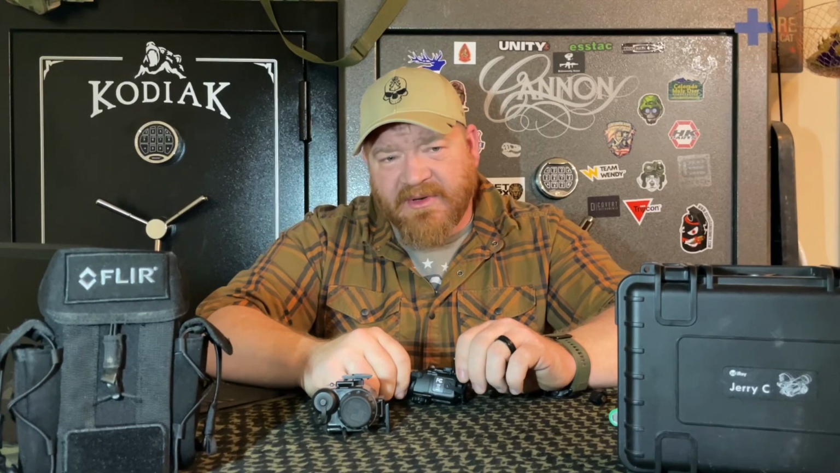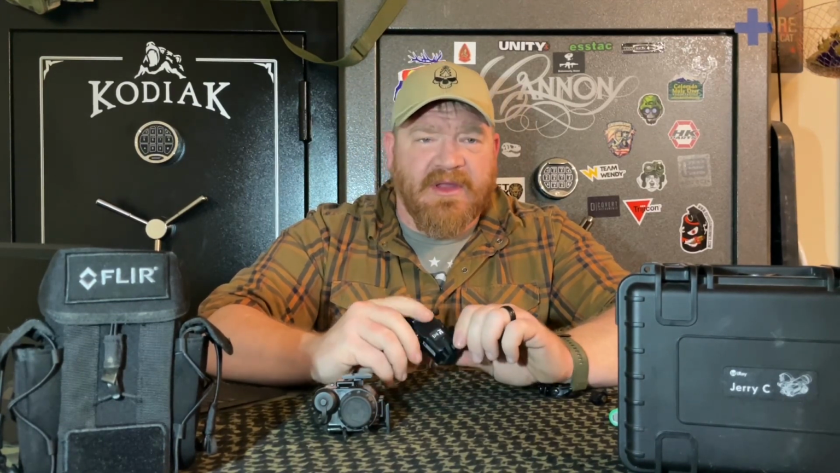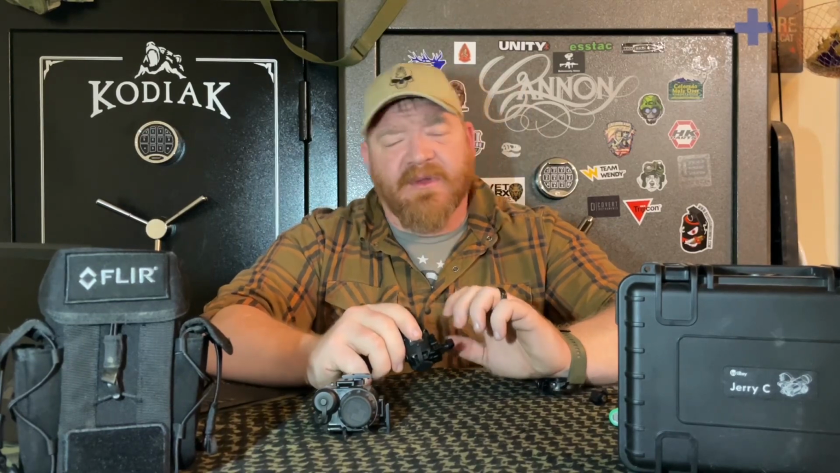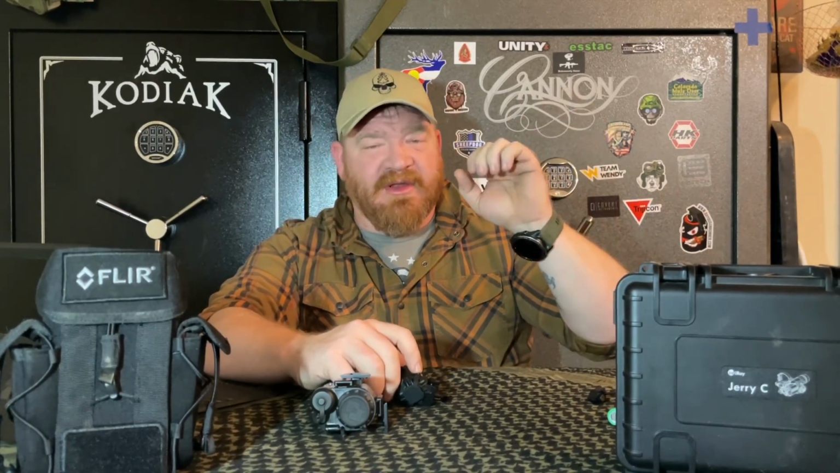A suppressor, when it gets hot, is clearly visible under night vision. With a Jerry C, it'll be able to highlight the suppressor as being hot, but then as it fades out, you'll be able to identify, oh okay, it's not an actual light source.